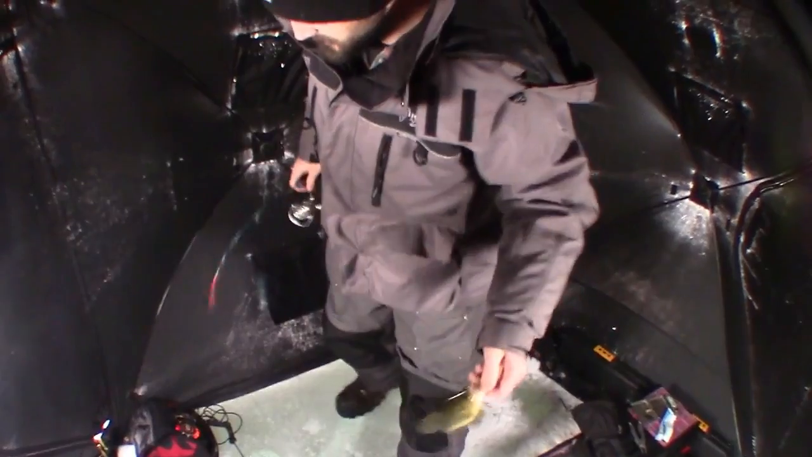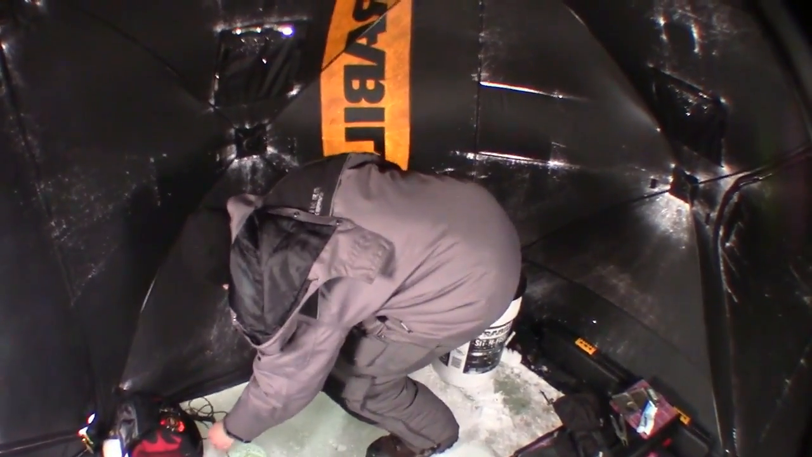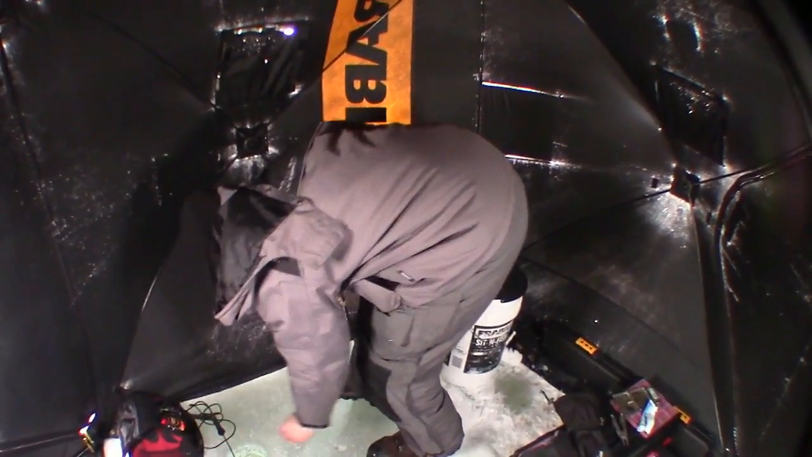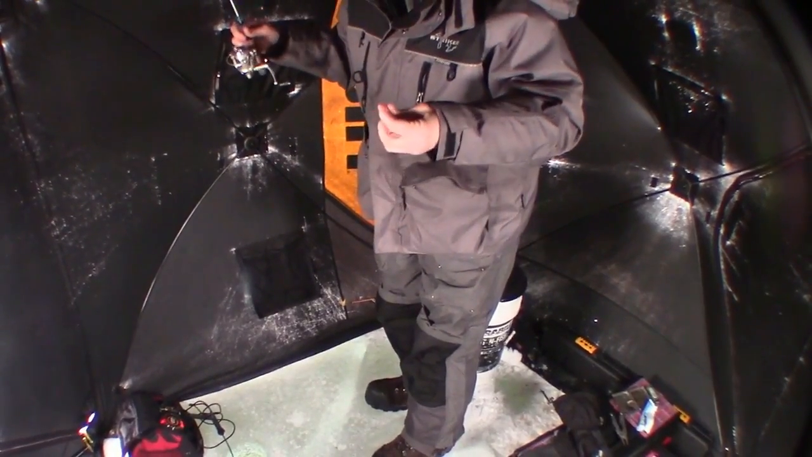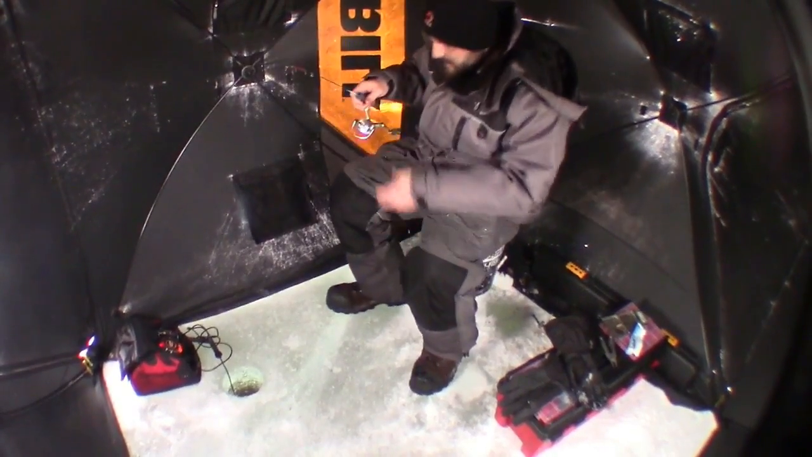Not bad. That was actually on a tungsten. A little bit bigger tungsten. Switch the colors on that a bit.